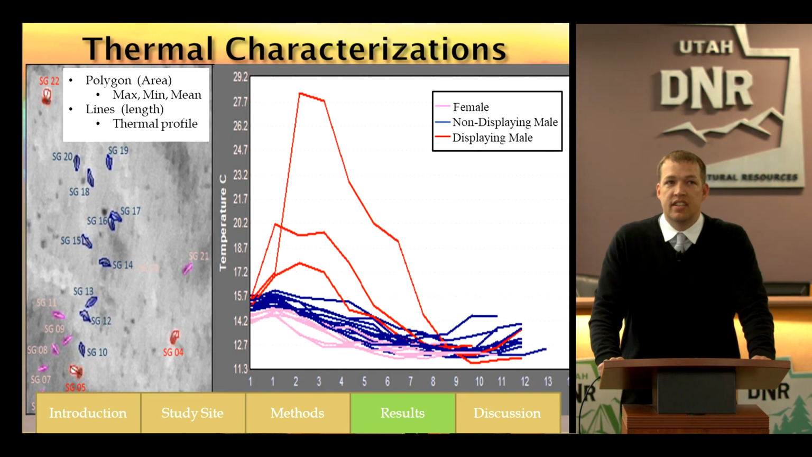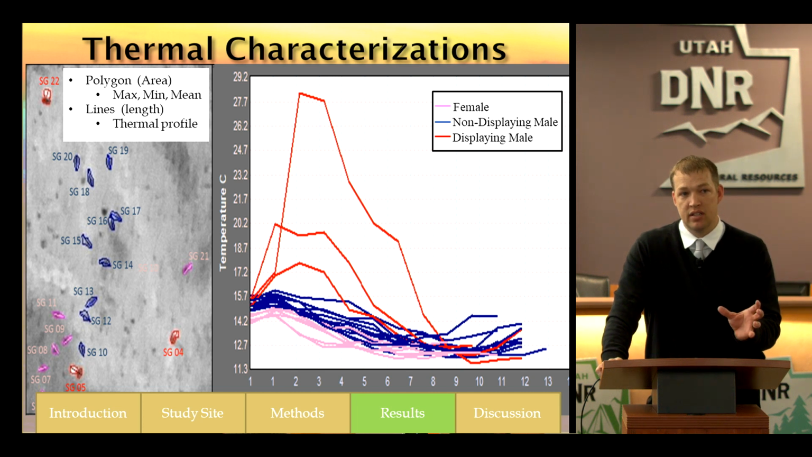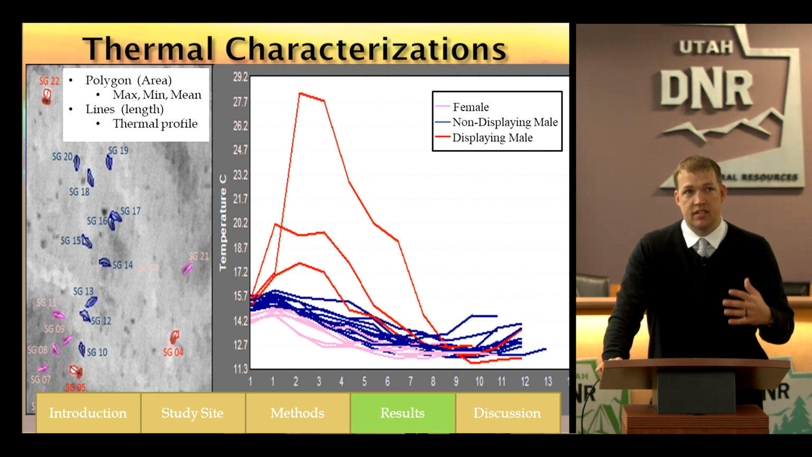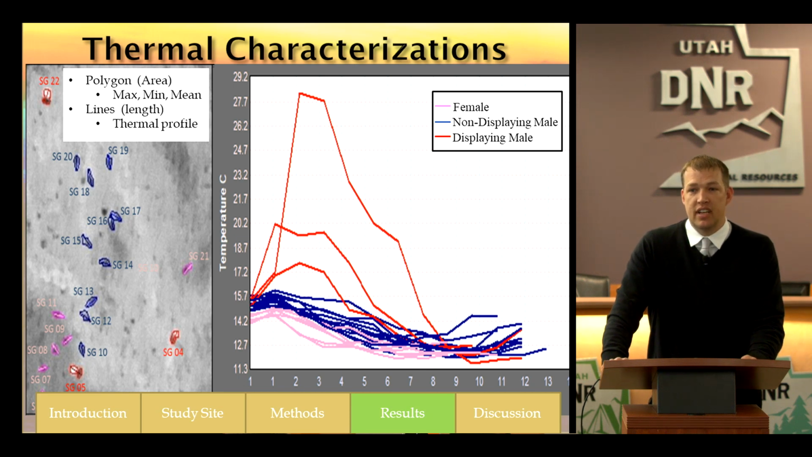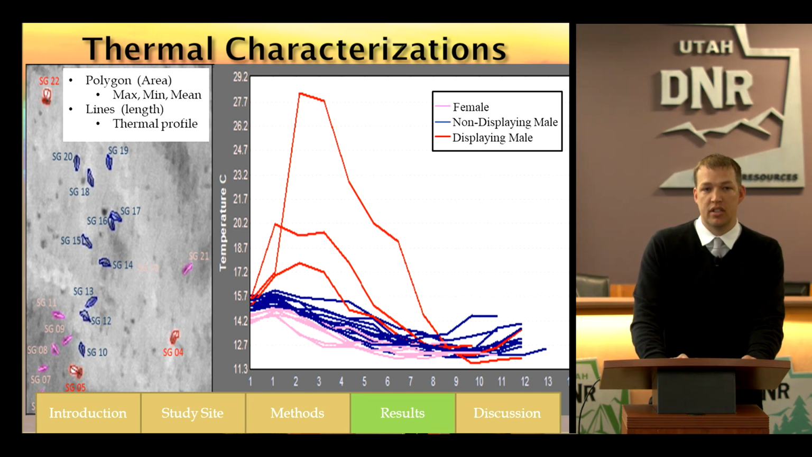Those thermal characterizations, like I said, I was able to use the polygon to get the area, but those polygons also extracted the maximum temperature of the sage-grouse, which was 1 pixel typically found on the forefront of the sage-grouse, towards the beak or towards the eyes or the nose. For the displaying males, it was on the chest. We were also able to get the minimum temperature, which was typically found on the tails of those sage-grouse, and we got the mean temperature. The mean temperature is the culmination of all of those pixels inside of that area of that polygon.